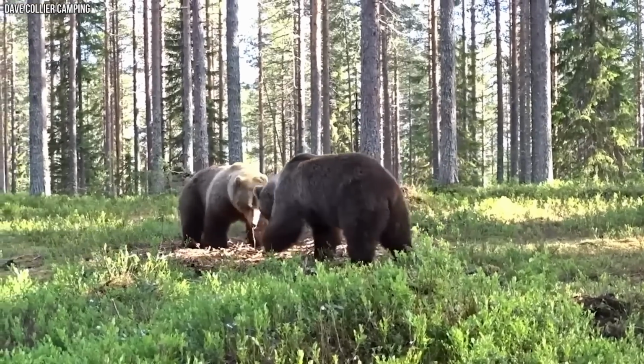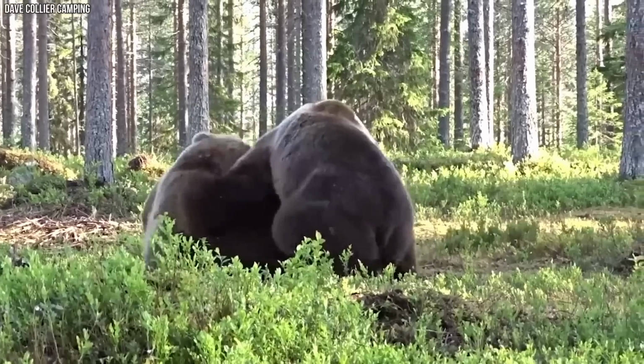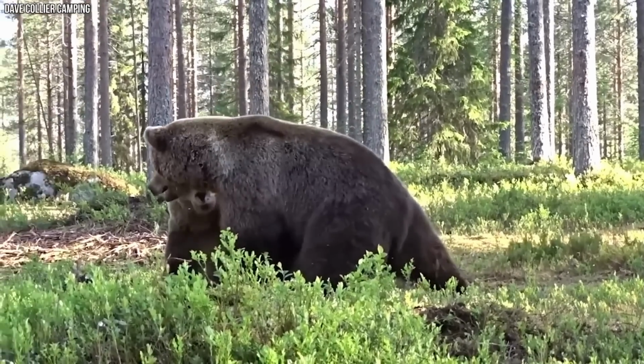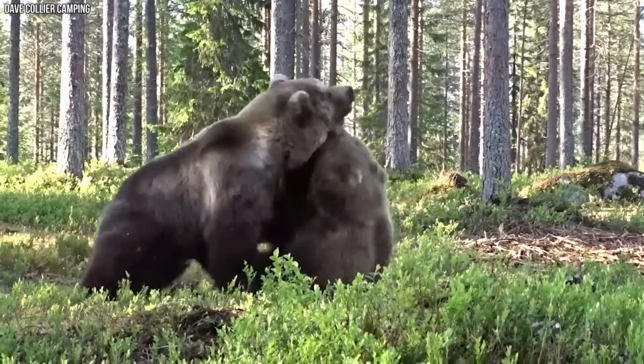Nature always surprises us with its incredible power and how unpredictable it can be. Today, we were lucky to see an epic bear fight that we'll be talking about for a long time. It reminded us of how wild and amazing nature can be.